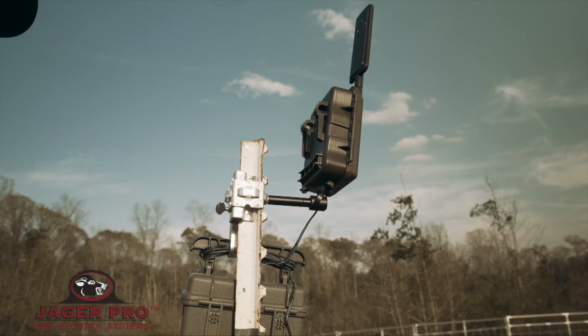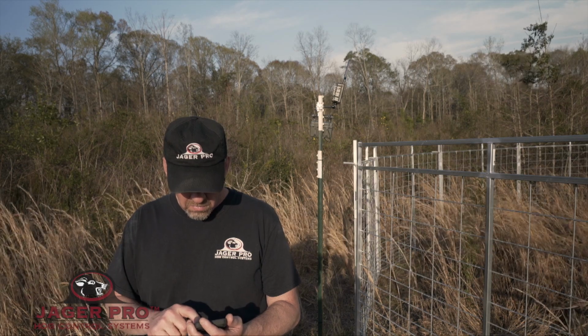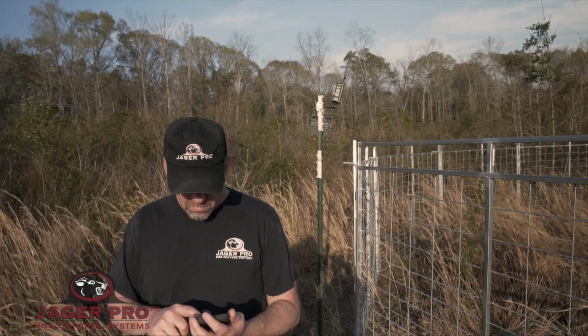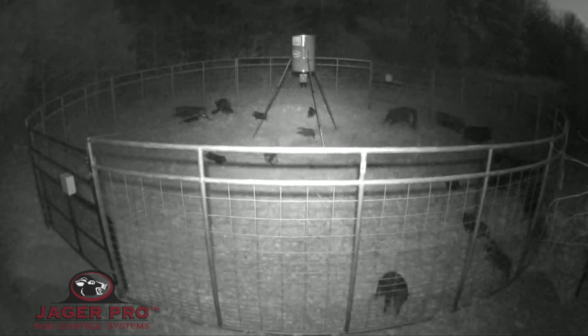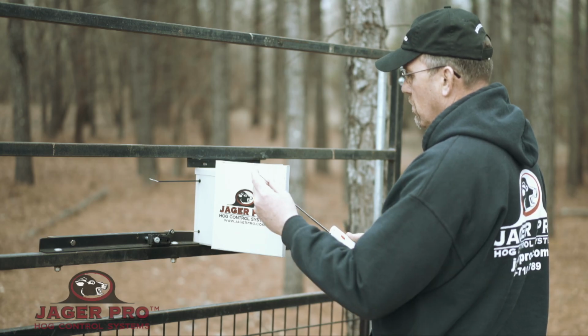Daily intel is provided by our 4G LTE M.I.N.E camera. The JAGER PRO mobile app allows users to control camera information using an Android or iPhone. Gates can be triggered using a mobile phone, tablet, or computer for off-site captures, or can be triggered using our handheld remote for on-site captures.